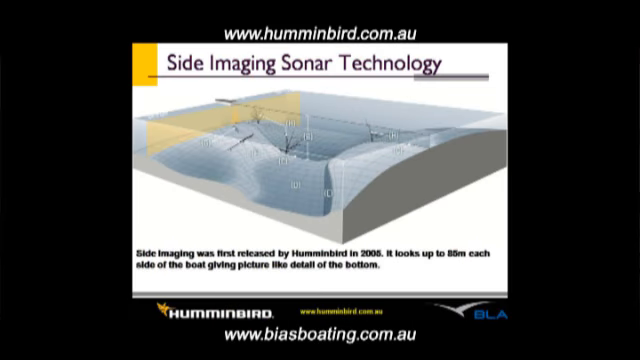Side imaging. So we've looked at traditional sonar, we've looked at down imaging. So if you like good, better, then we go to best, or second best, because 360 is coming.